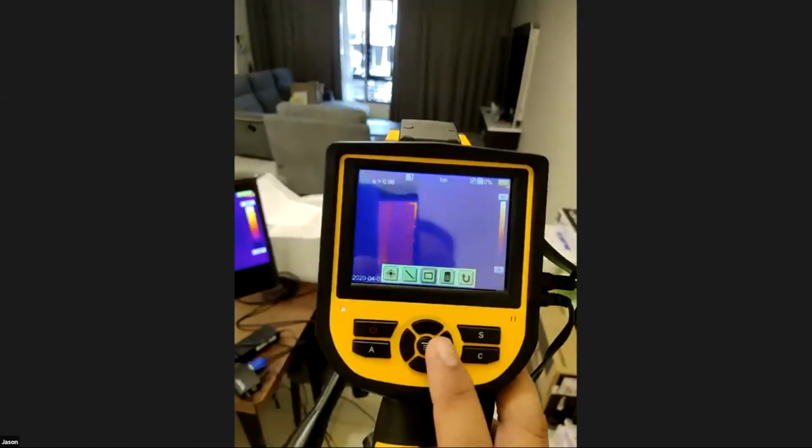Jason, I think we're having voice disturbance because of two sources, right? You have your phone and also your PC on Zoom. Okay, let me stop the one PC. Yeah, guys, Jason actually needs to have two because we need to show what's on the PC later for the bigger model, and he also needs the phone on Zoom to show the things around. Yep. So let me continue.